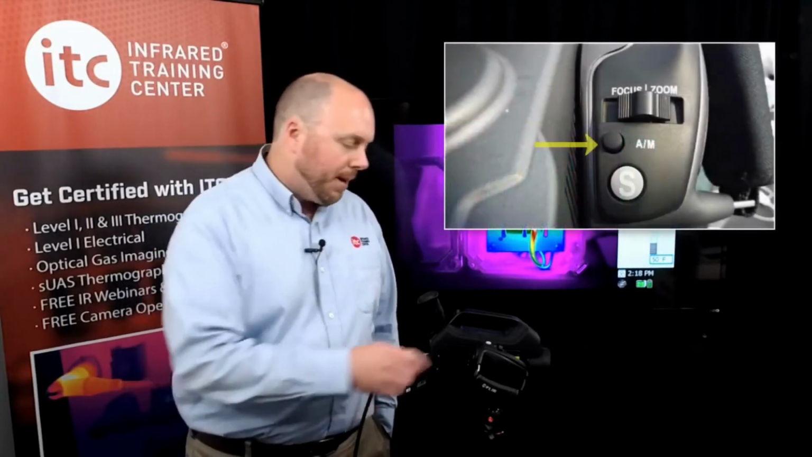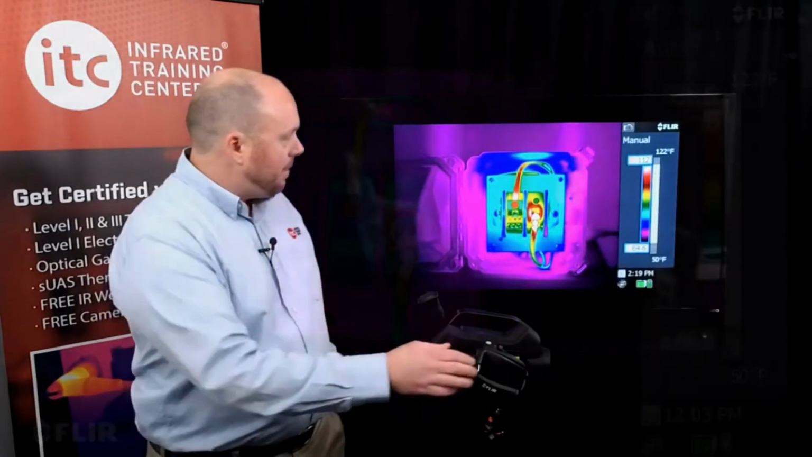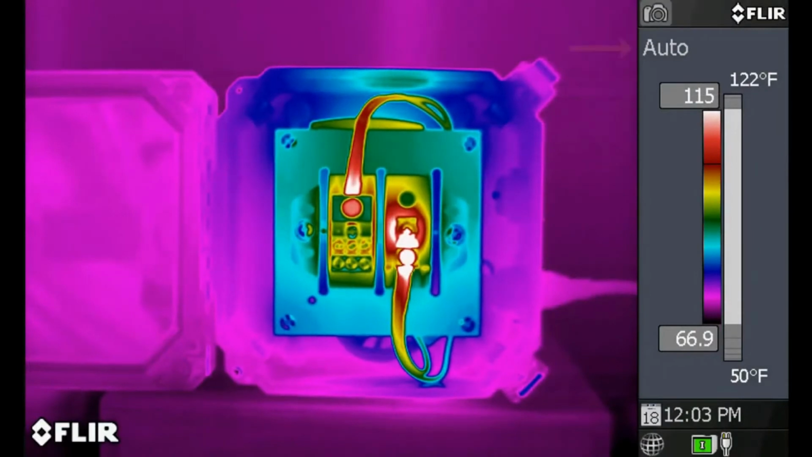Now, on the GF series thermal imager, there are 3 options to adjust thermal contrast. These are auto, manual, and HSM, or high sensitivity mode. To make these adjustments, press the AM button located here next to the Save button on the control panel. This allows you to toggle between the 3 imaging modes. By default, the camera is set to automatic adjustment mode.